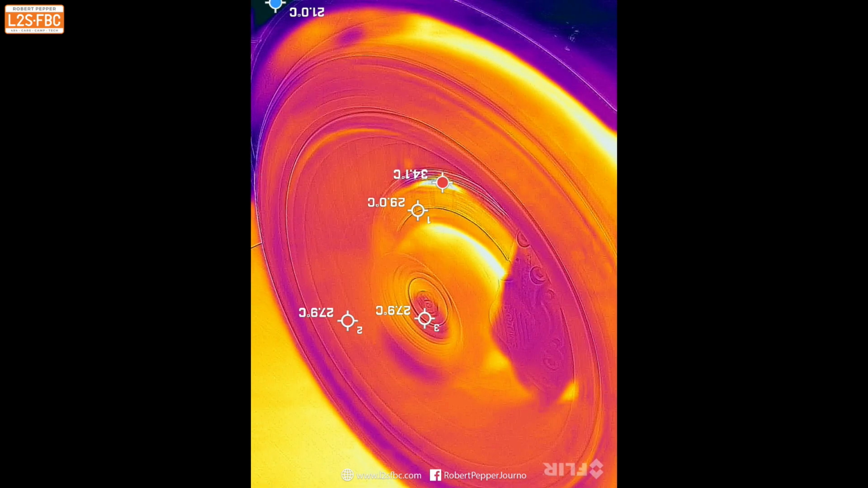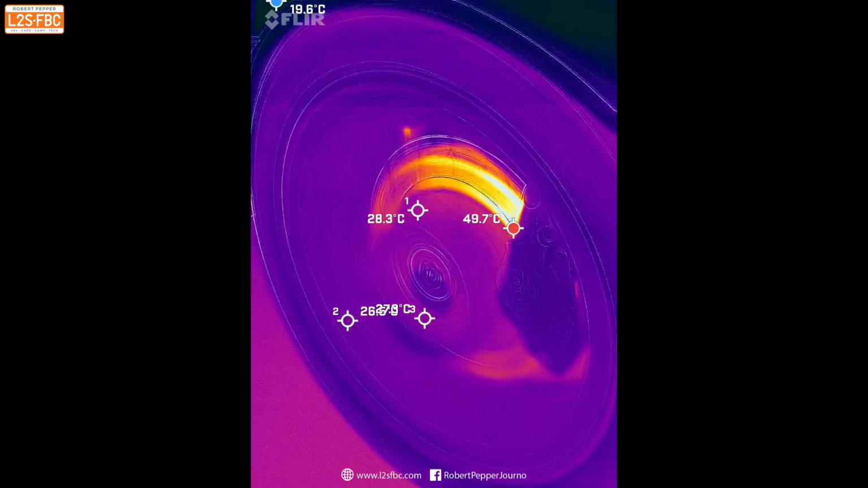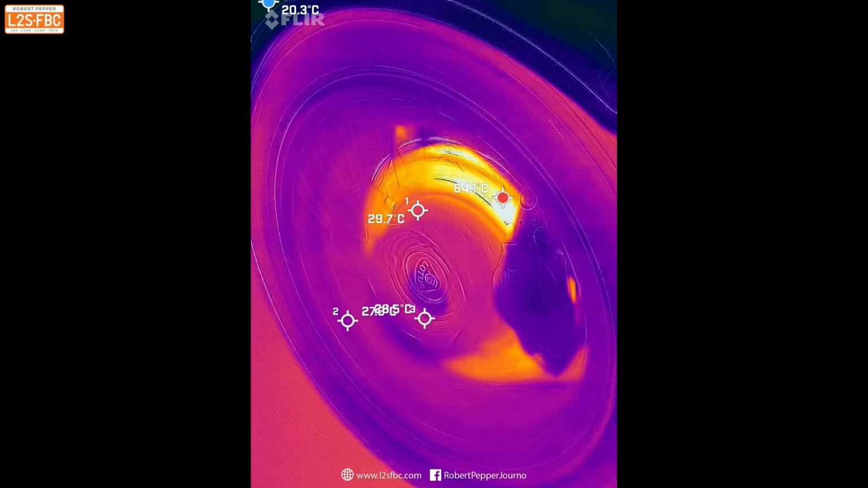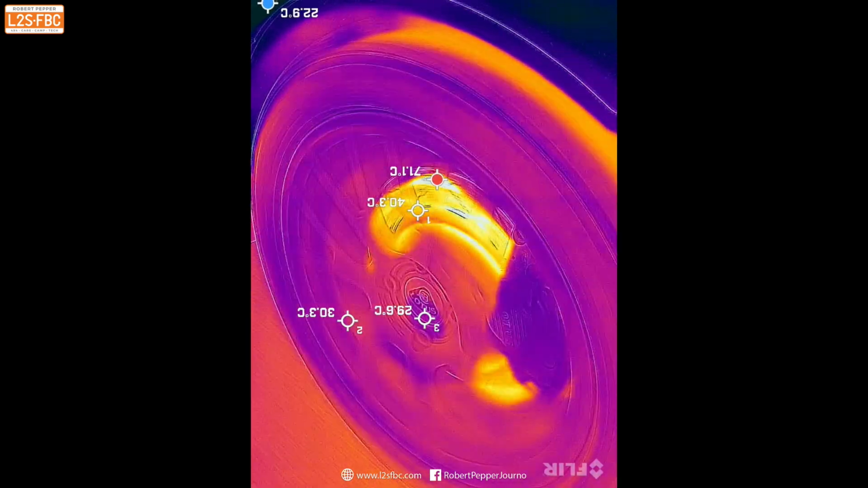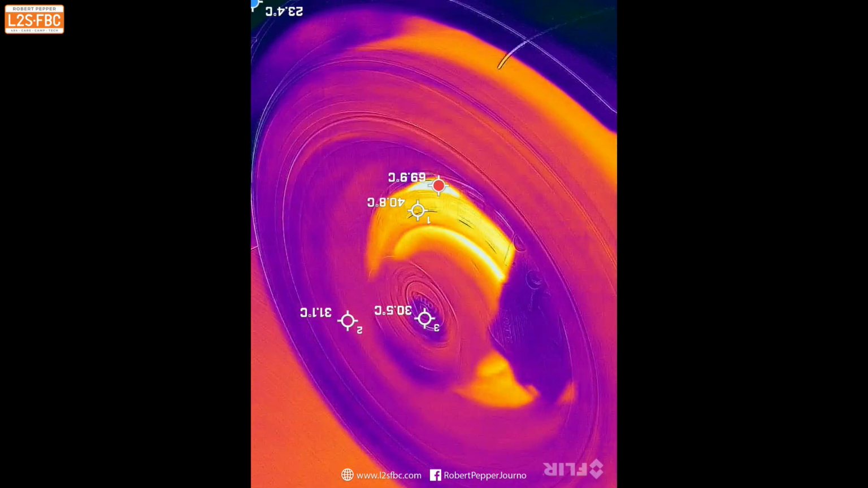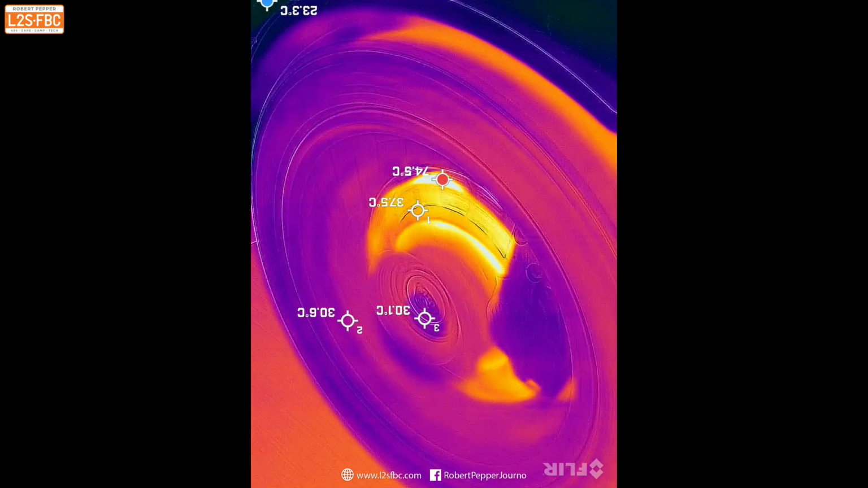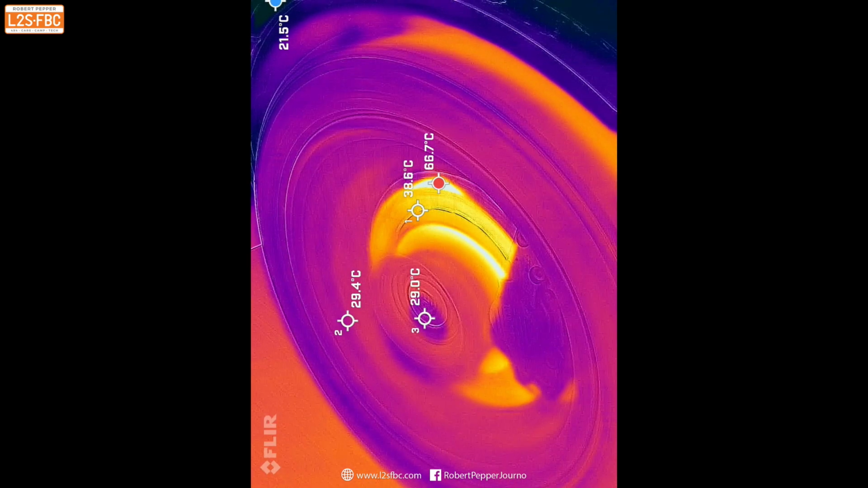We go for another braking event here and get some more heat in, and look at that. So you can see that instantly as it hit the brakes there, the heat, because the scale isn't fixed, the brake disc is now by far the hottest thing, and that's why there was a big difference between the tyre or the wheel in the tyre and the brake disc.